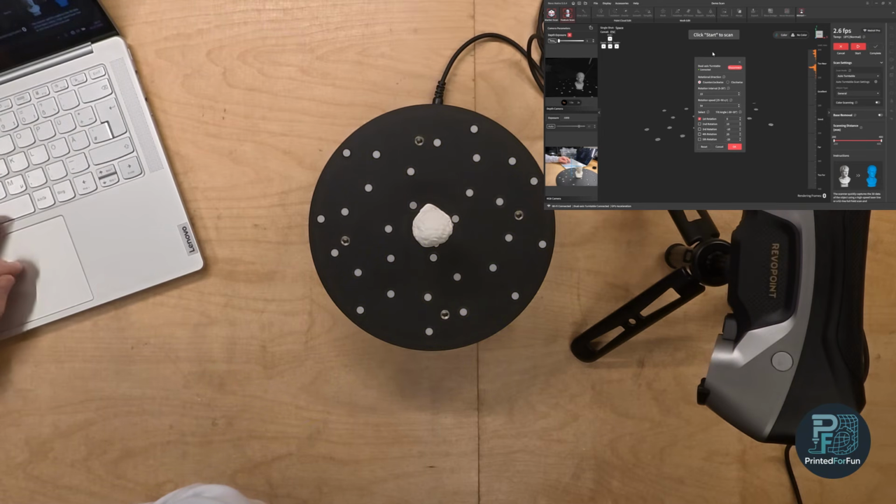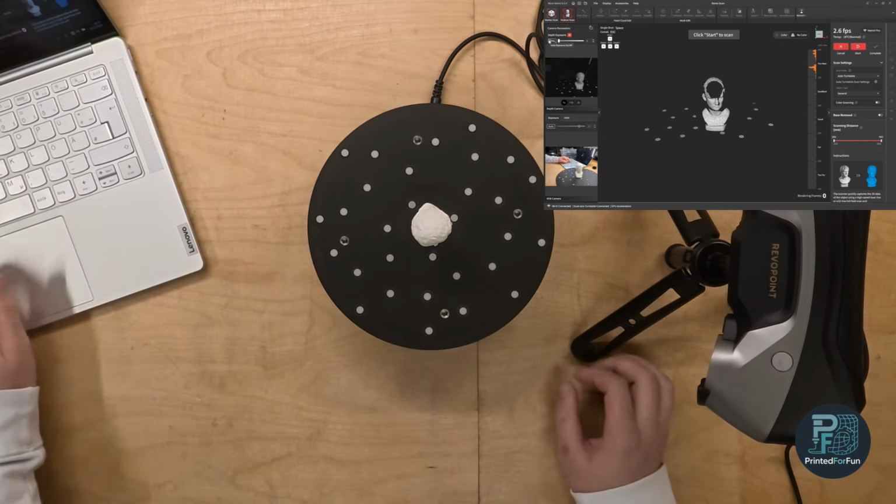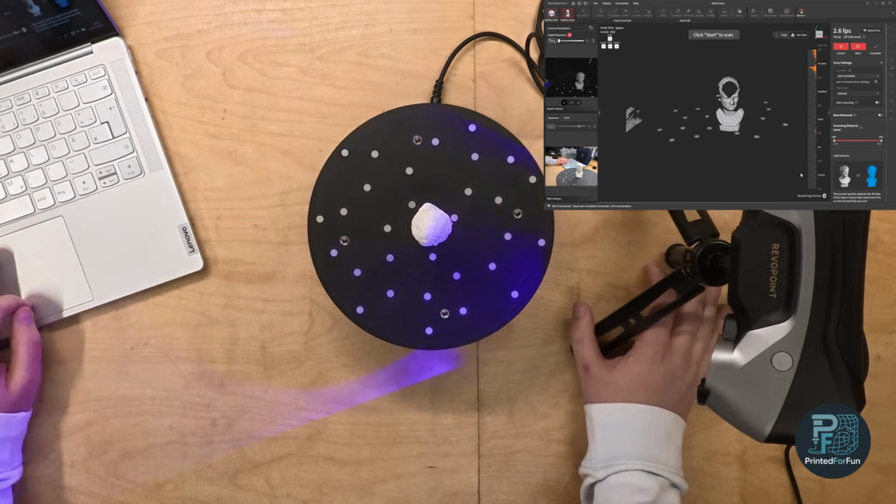So here you can set the turntable behavior. You can set how many rotations it will do. For the rotations you can then also set the tilt angle. Since it's a dual axis turntable, I will only use the scan from 0 degree tilt, since I only want a quick example.